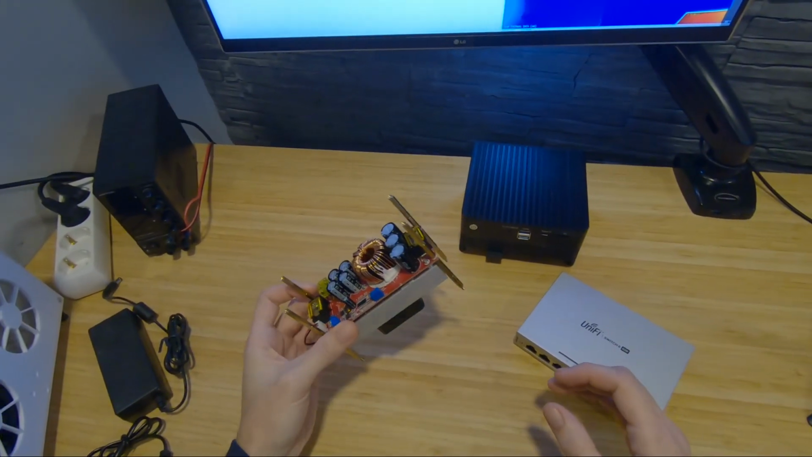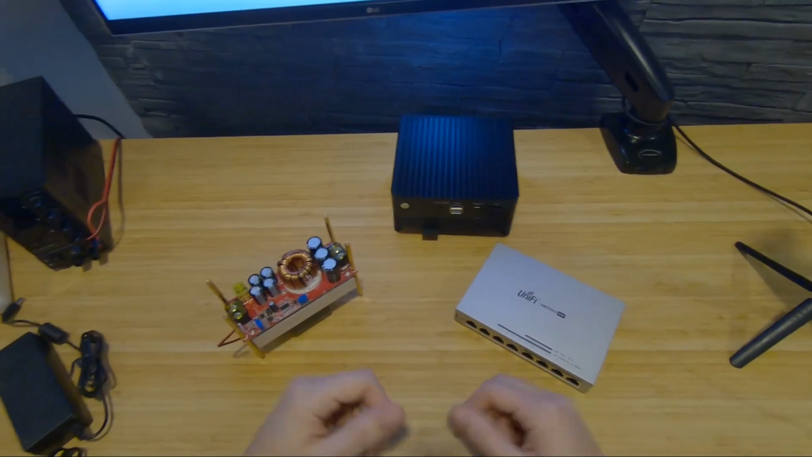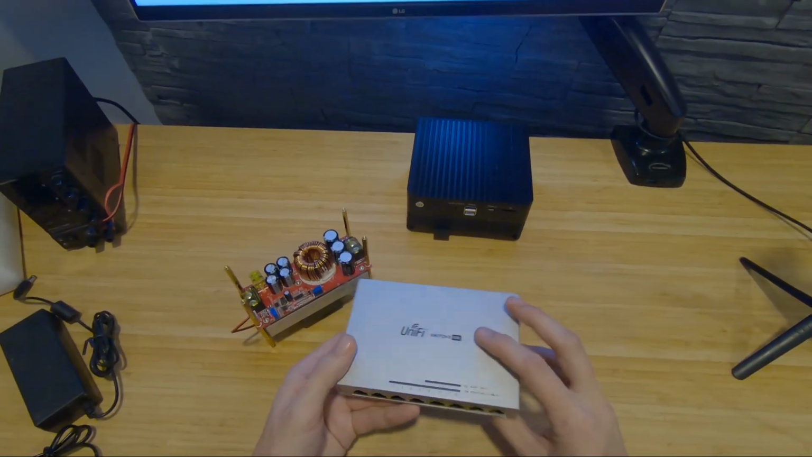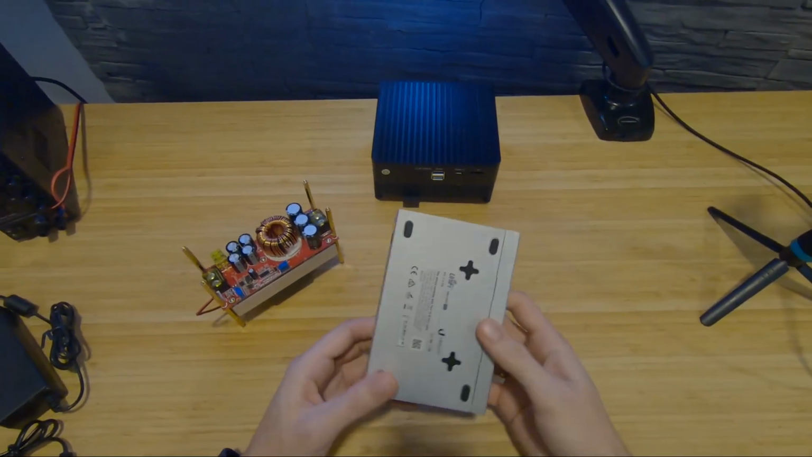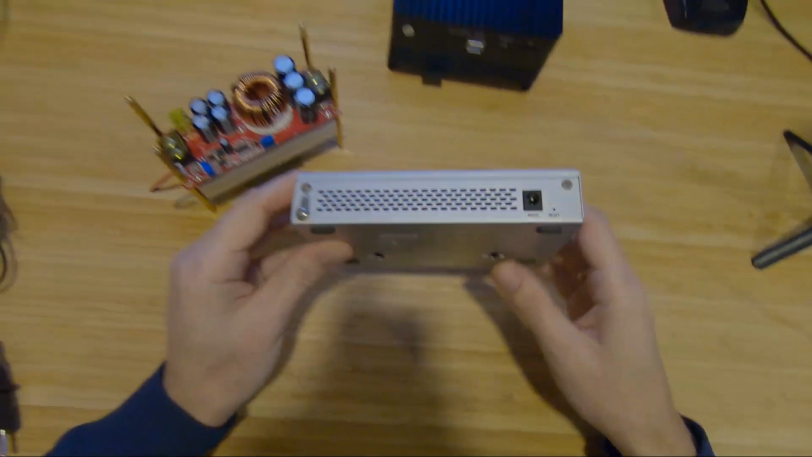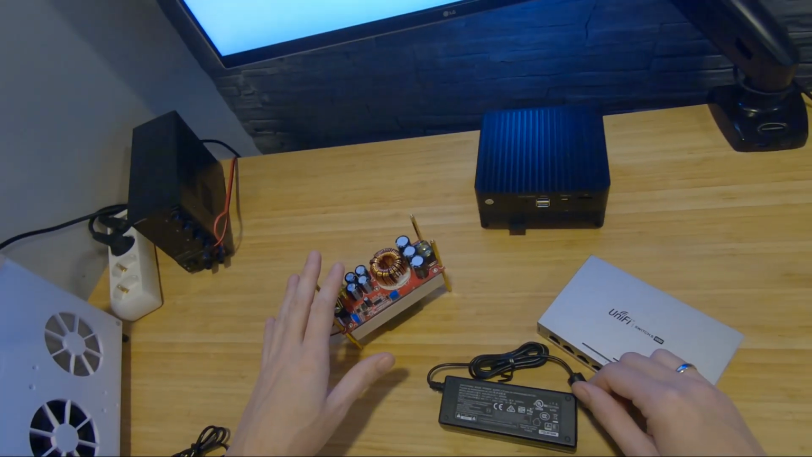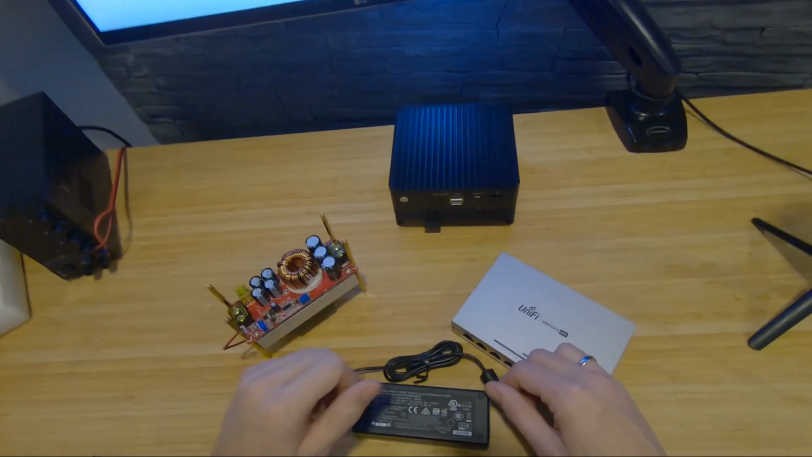Why am I interested in this? Because I had issues with my other power supplies. Take, for example, this Unify switch, which is my main Unify switch, which has a 48 volt input. This can take in from 10 volts up to 95 volts.